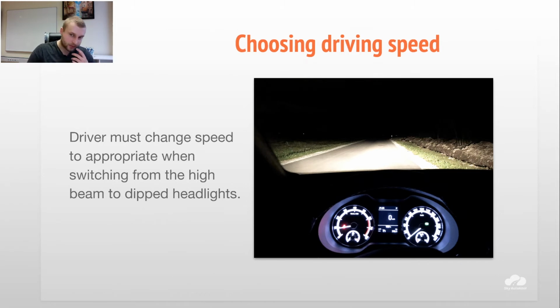But also try to consider that, for example, somewhere there you have an animal standing, you will not see it. So in this case you have to brake very fast. That's why it's better to have a lower speed than 60 or 70 or something. So usually we talk about 50. 50 is kind of a very safe speed limit for this kind of road conditions.